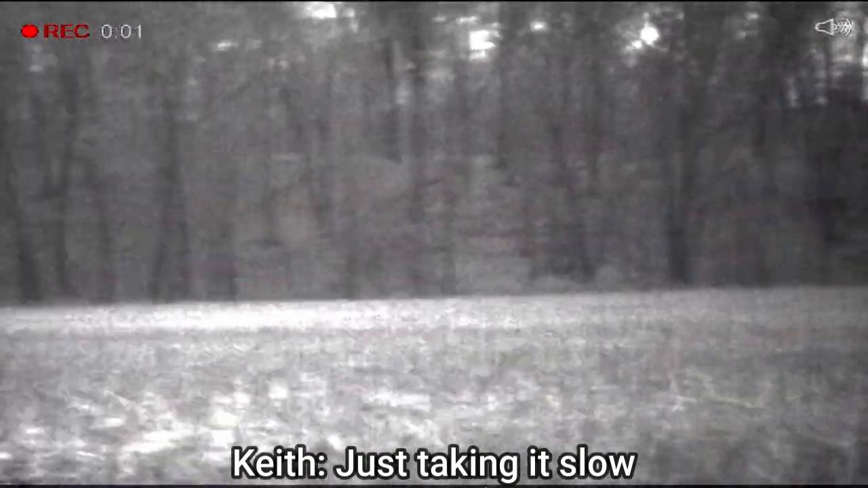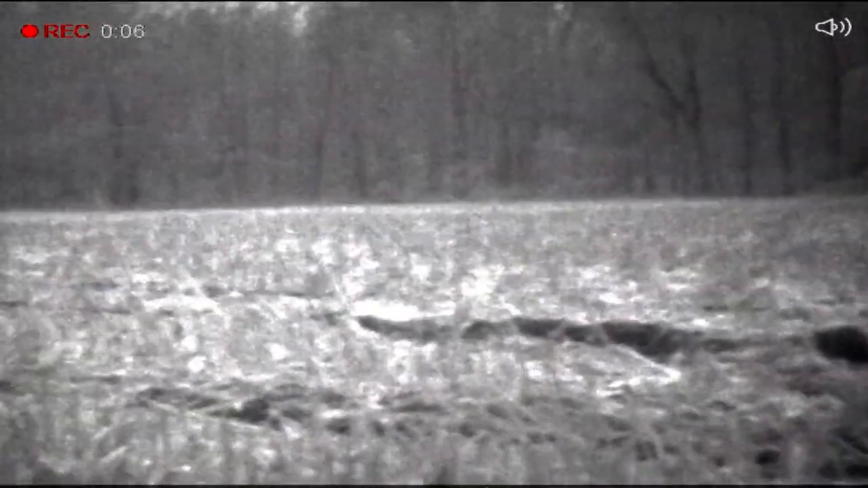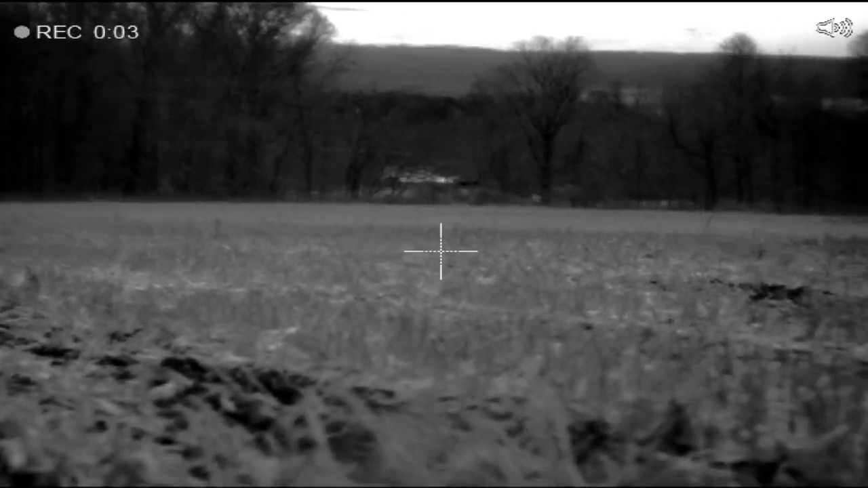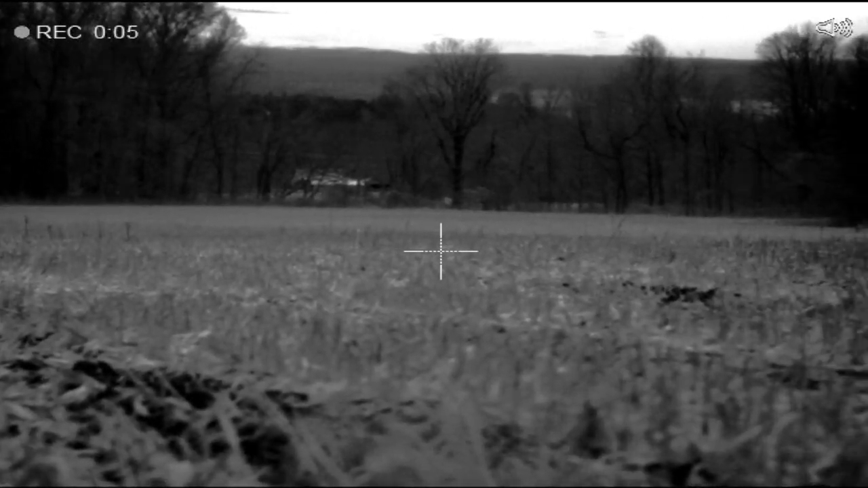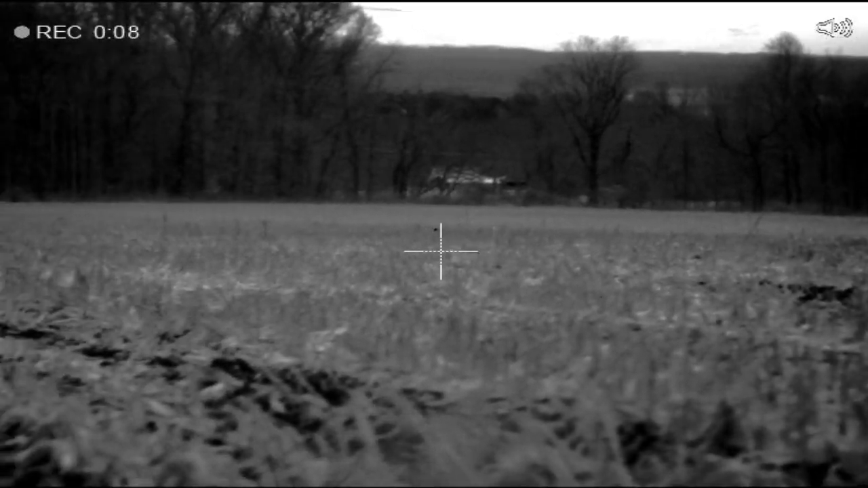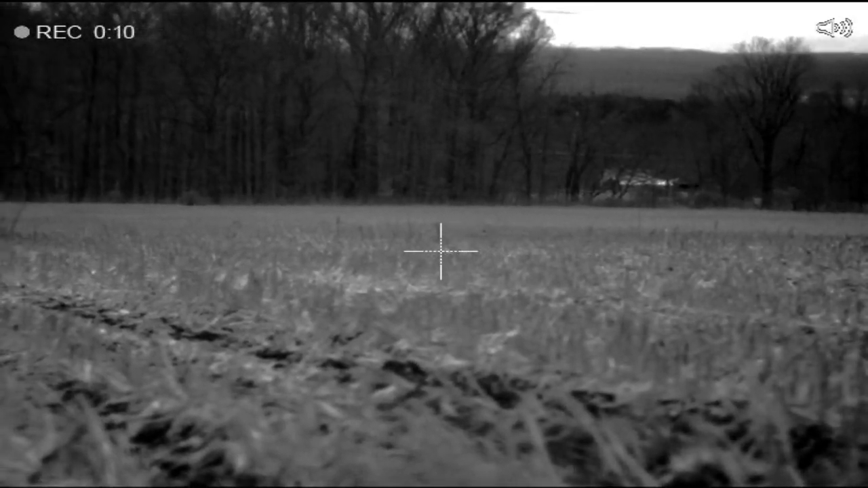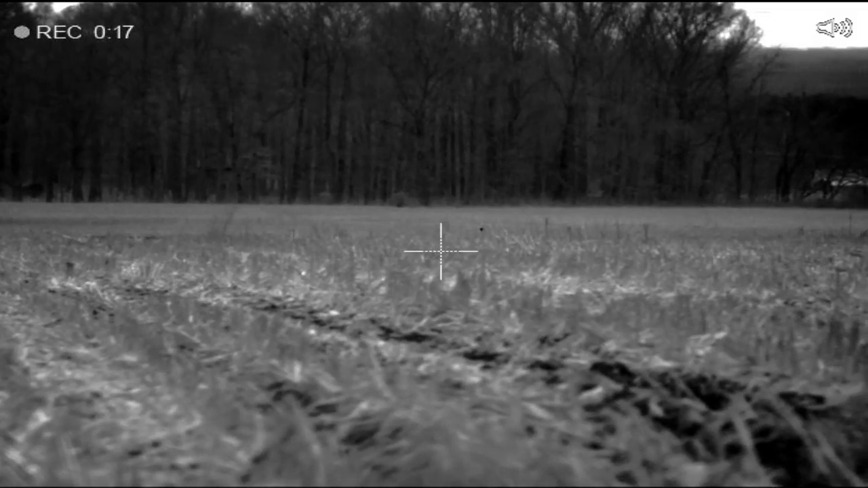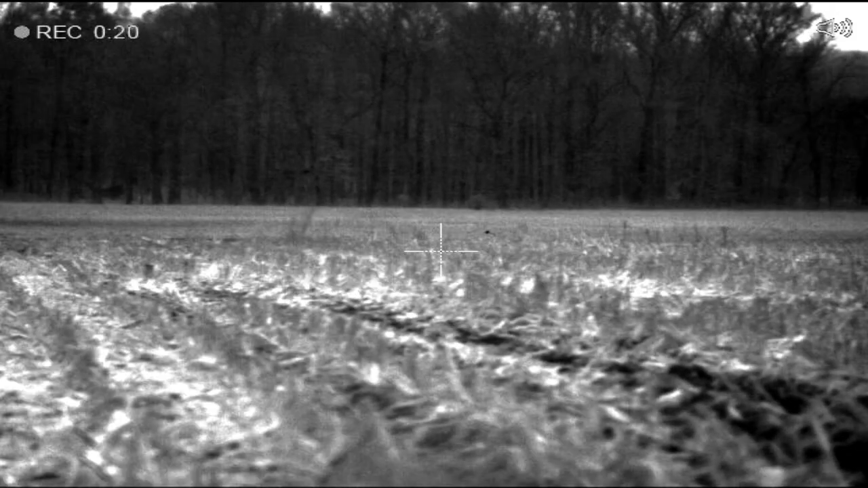Just taking it slow. We're hunting a new spot, so I'm trying to get the feel for the coyotes here. We've already had a group of coyotes answer out in front of us. I'm going to catch a little movement behind us. I set the call about 40 yards out in front of us. The wind's hitting us directly in the face. I'd switched to the rifle here at this point, and this coyote is downwind about 250 yards from us, 300 yards from the call. The wind's light, so he doesn't catch our wind, but you see him stop there for a second and check up on the call.